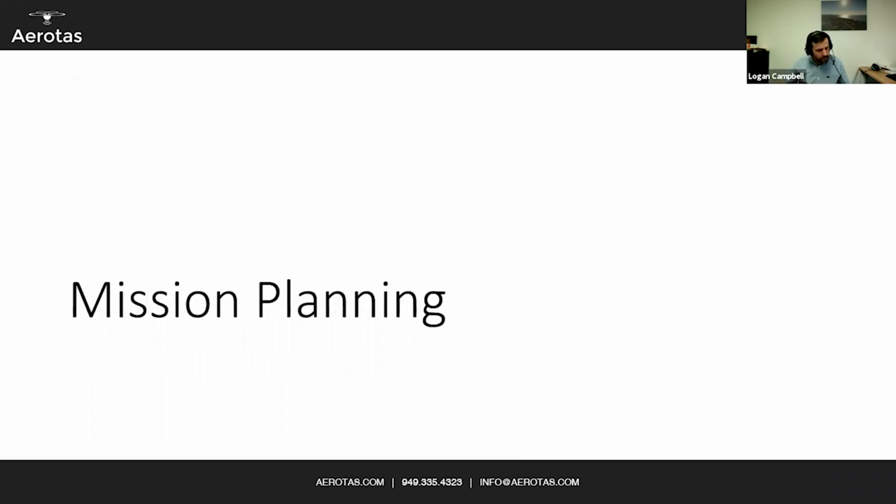All right, so that's kind of our hardware overview. That's the state of the art with LiDAR technology. So next up, let's talk about mission planning a little bit. Once you have your drone, you have to actually fly it in the data collection side. And I'm talking about mission planning, not because it's exciting, but because it's really, really important.